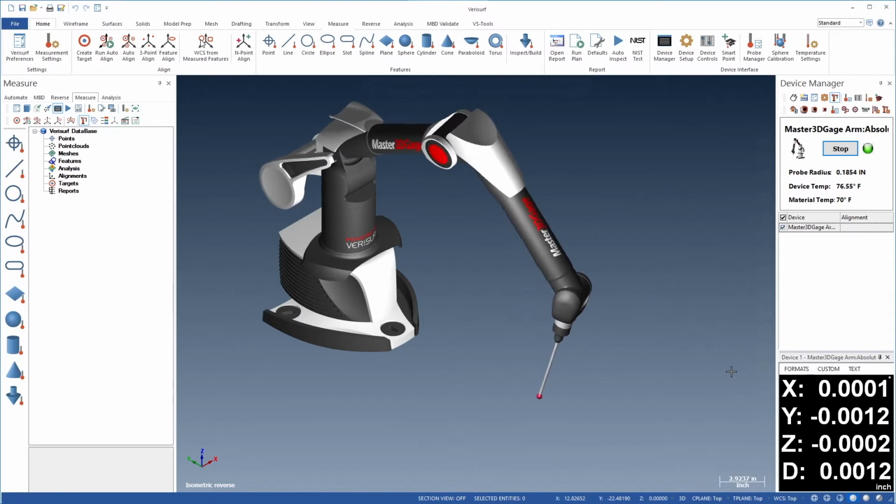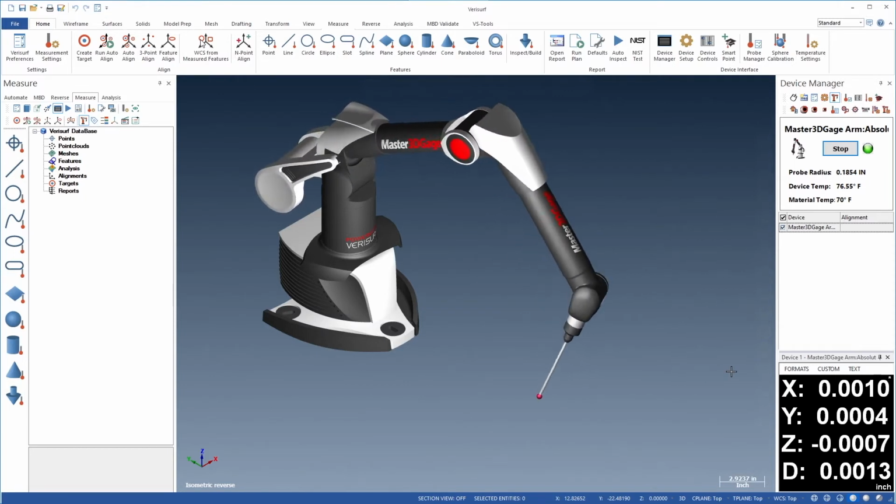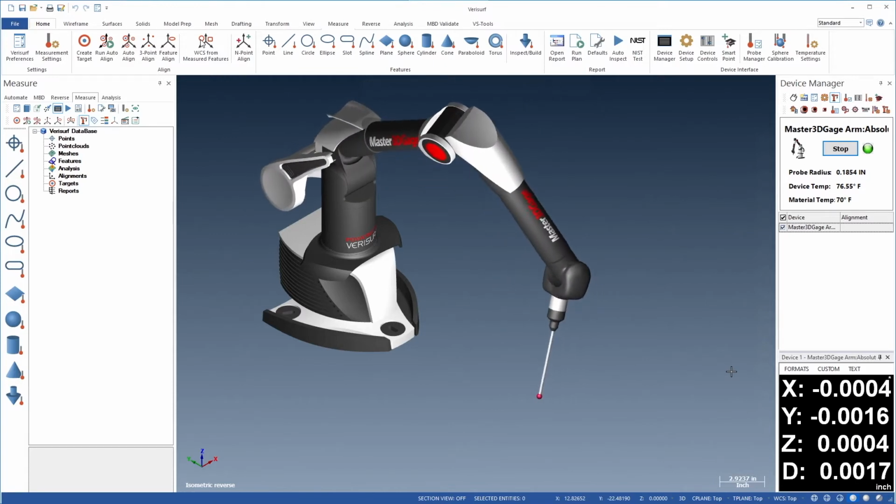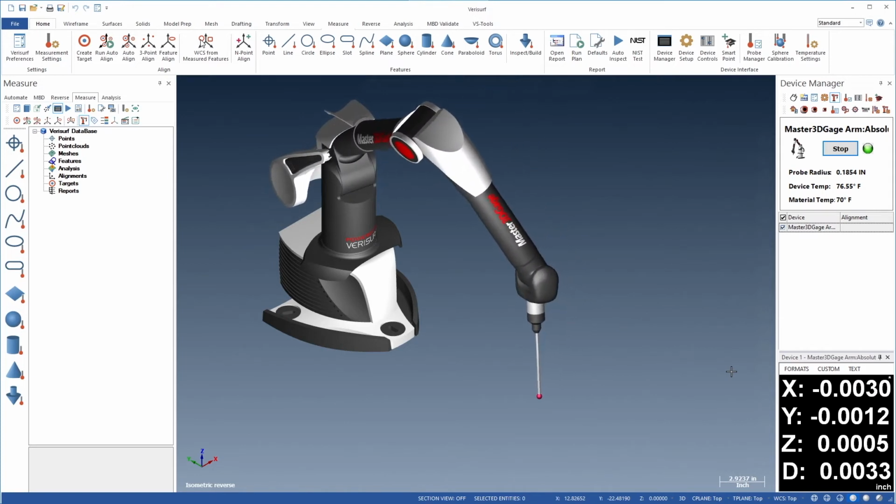Finally, we'll articulate the arm by pivoting the probe shaft into the various orientations that we'll encounter during measurement. Since the probe remains in the same location in the nest, any change in coordinates is due to errors in the arm calibration.